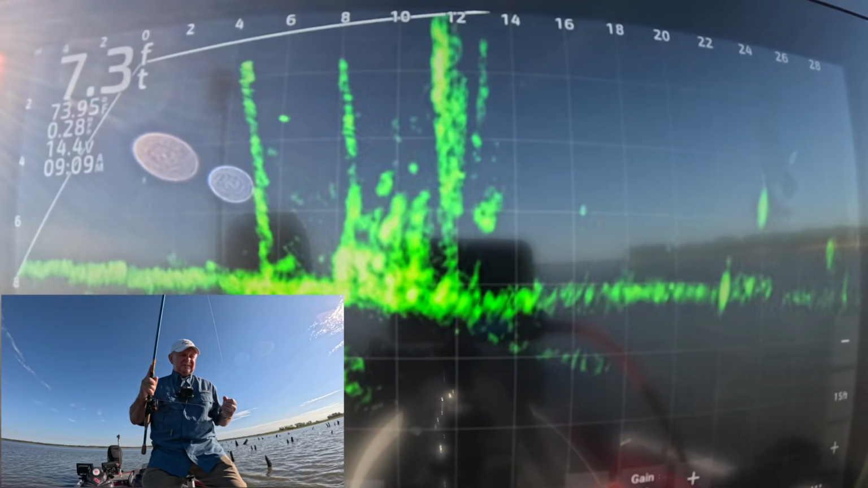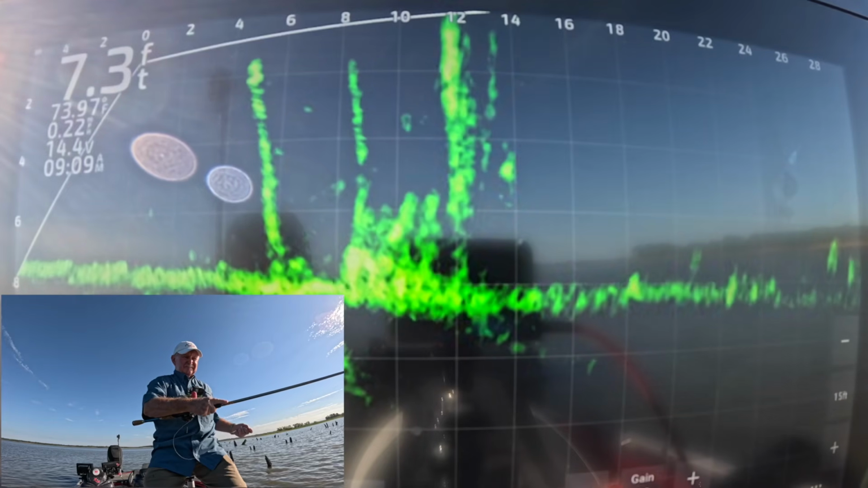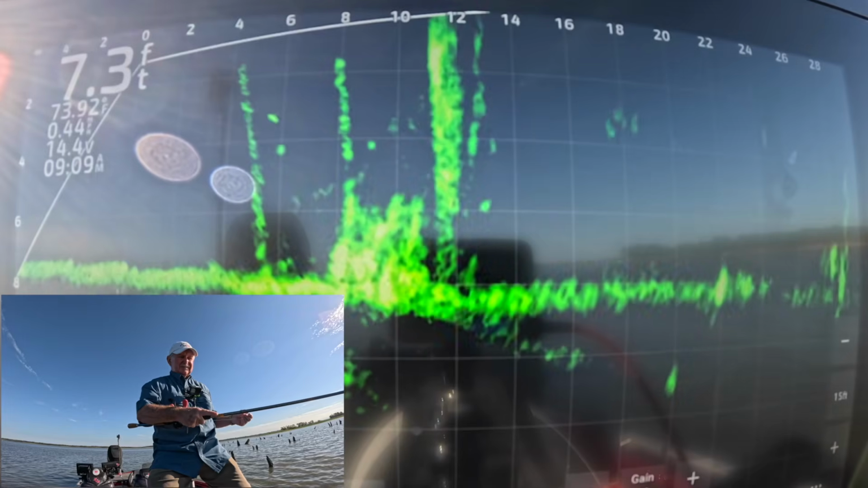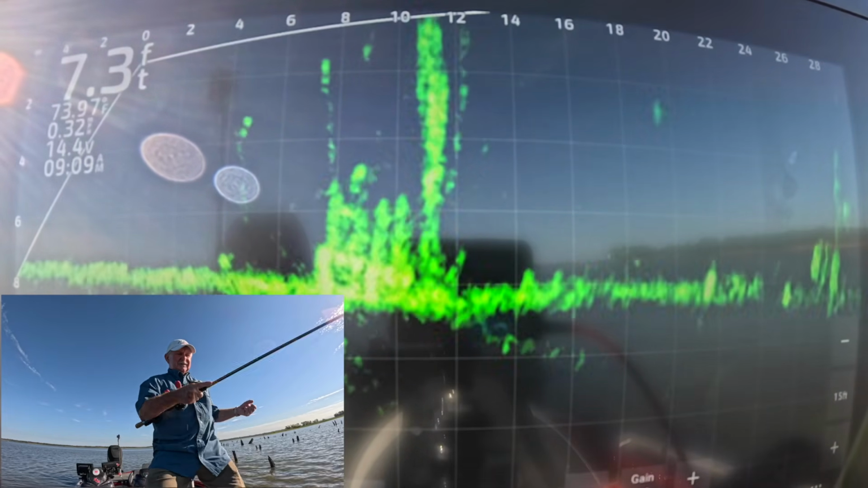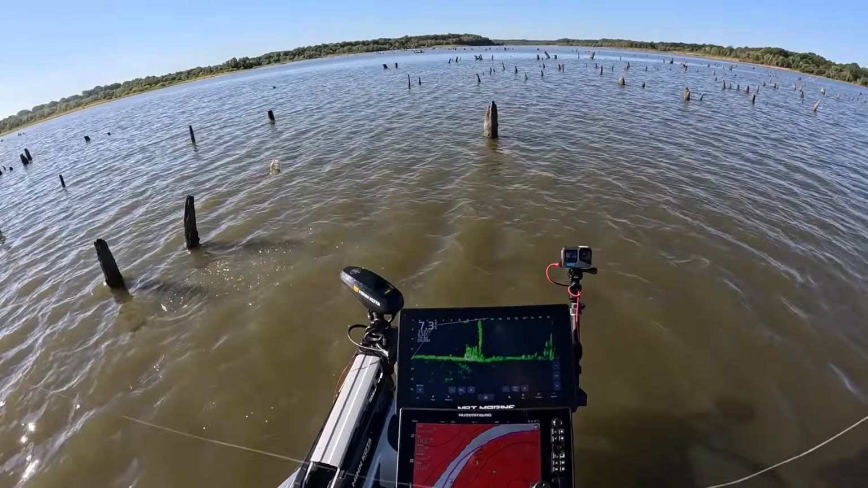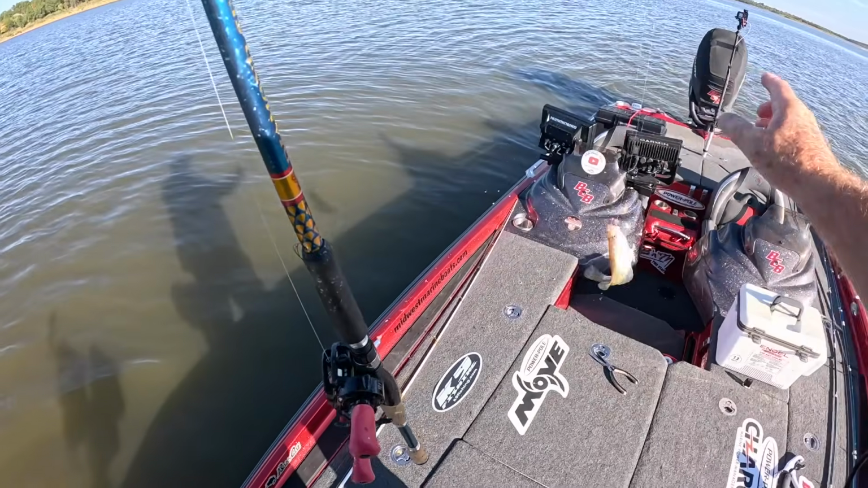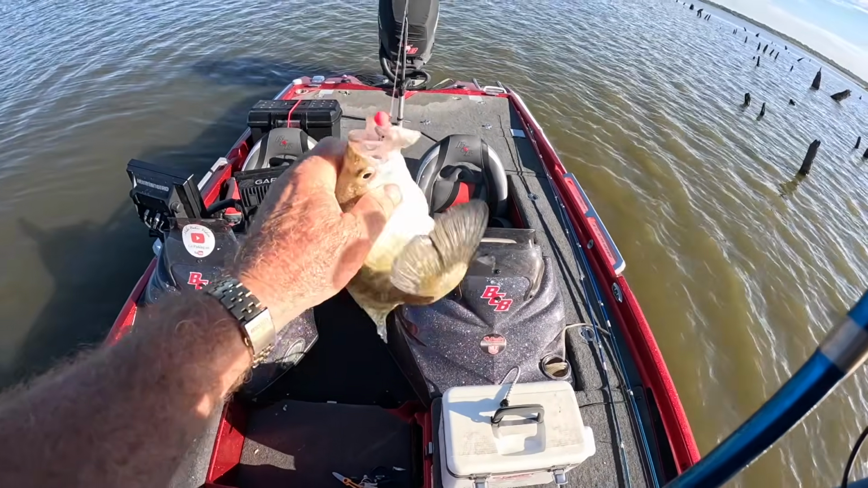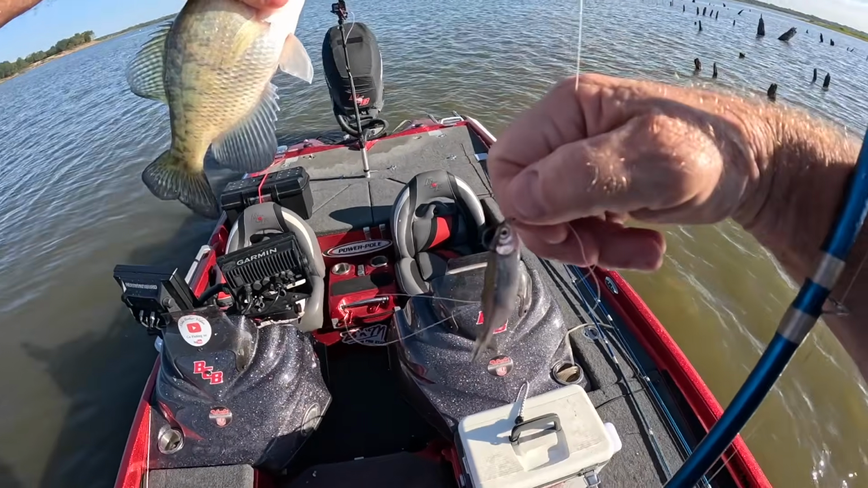I think it's a stake bed right there. Let's see if there's anything in it. Looks like there could be. Some white marks. There he is. He came out there and got it. I thought so. I thought so. I love it when a plan comes together. Little stake bed. Saw a big white spot in it.